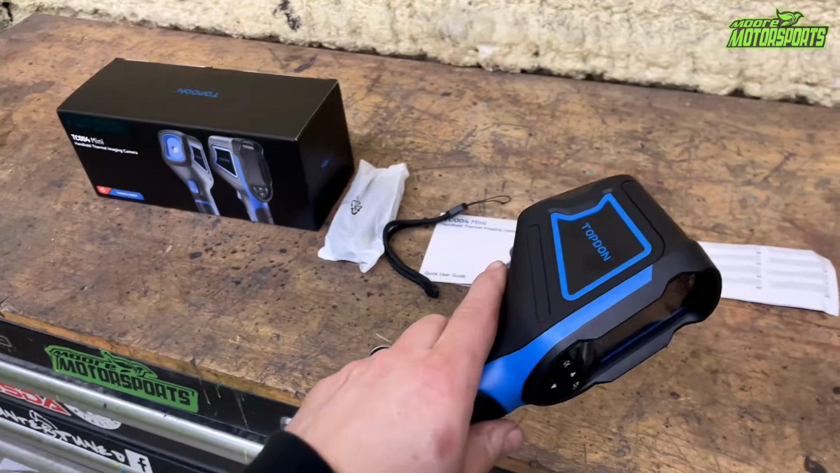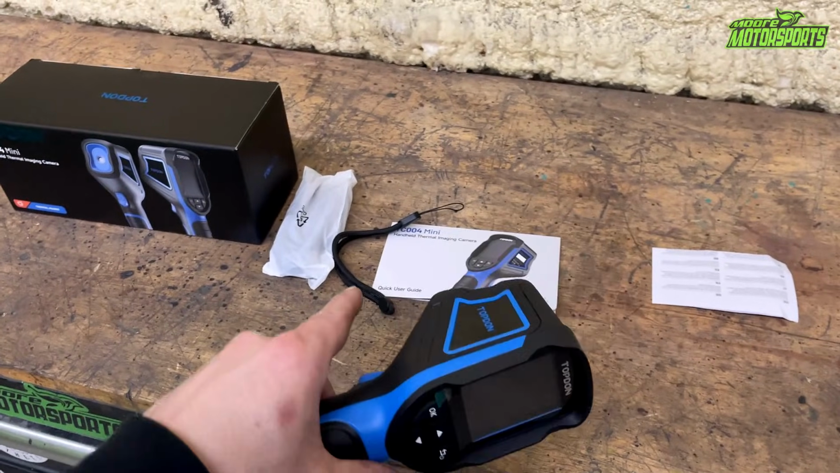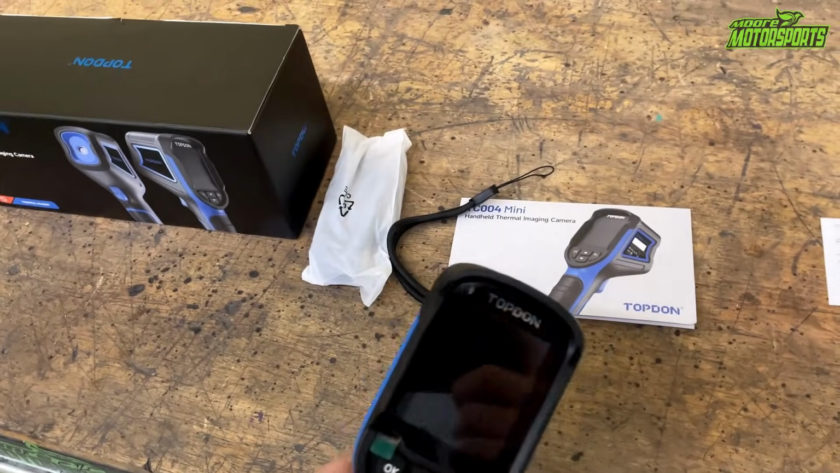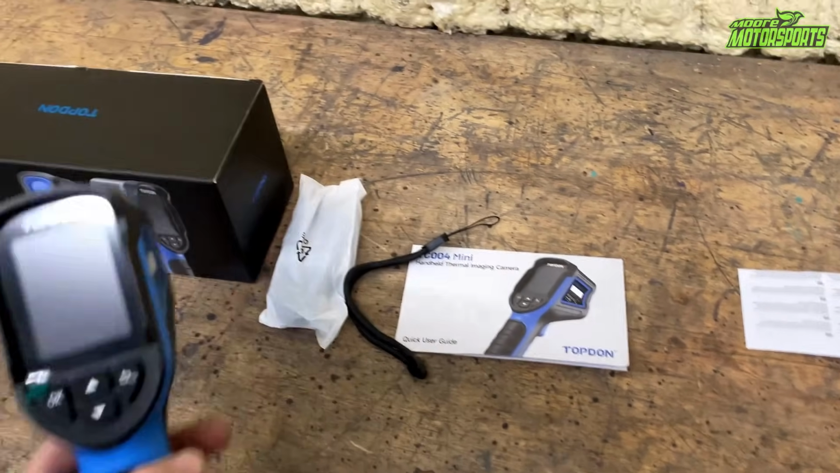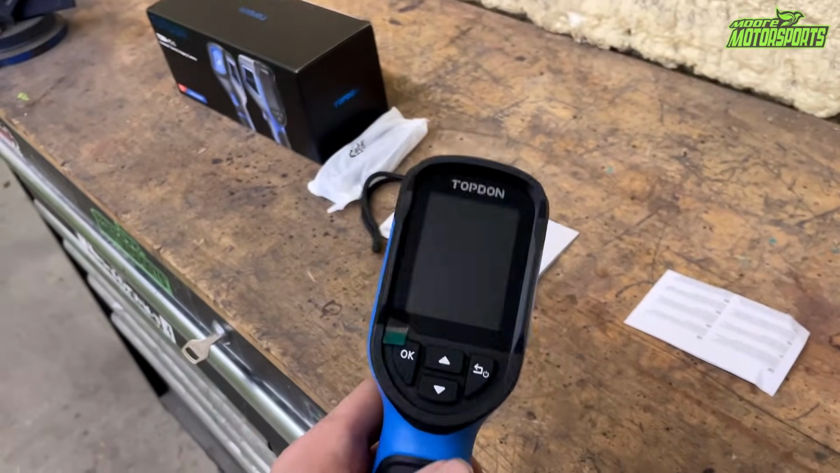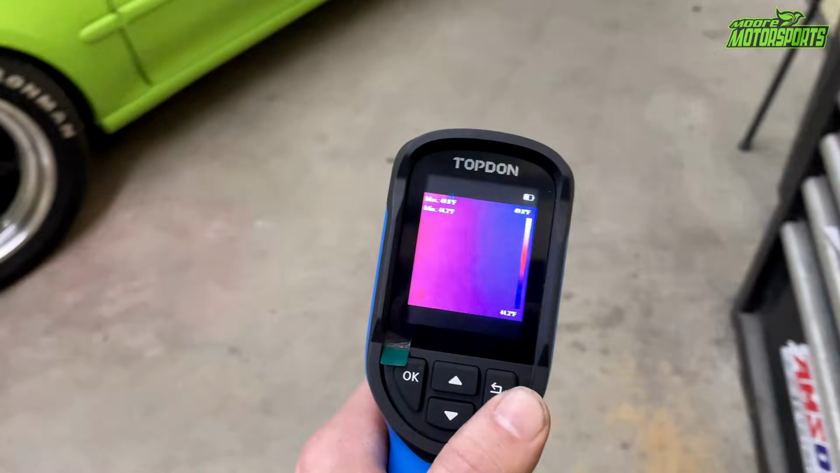I already got it all set up out of the box. It already had a charge on it. It had more of a charge. I was messing with it, so it's a little lower on battery now, but it comes with the instructions and all of that. The reason I say everyone should have one of these is it's going to save you money on your utility bill, and I'm going to show you how.